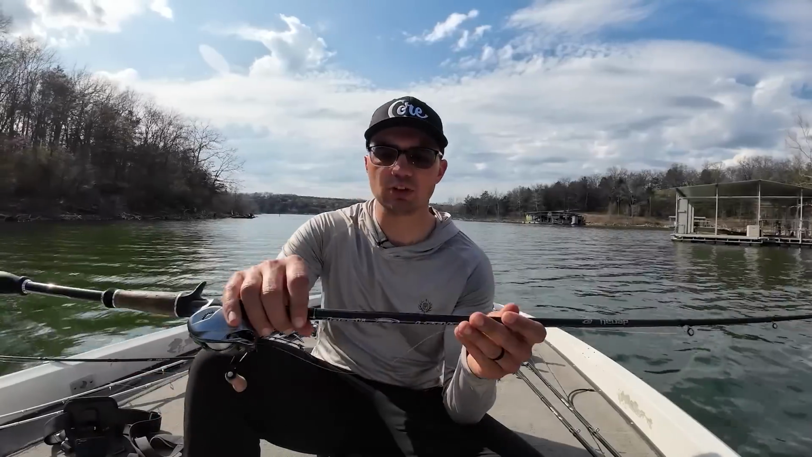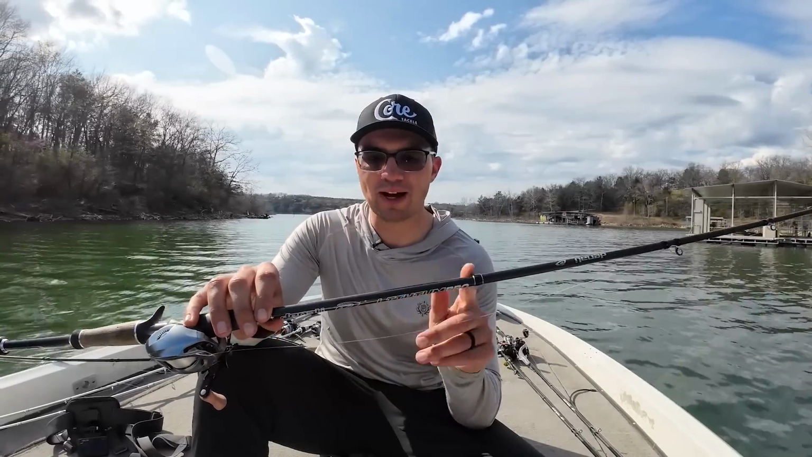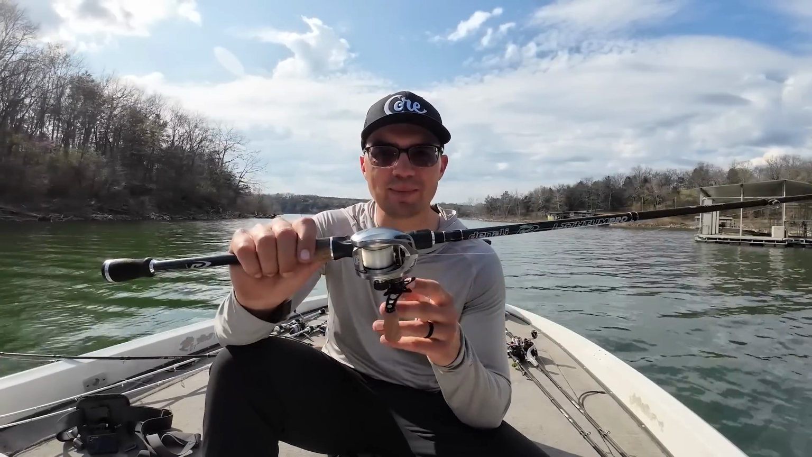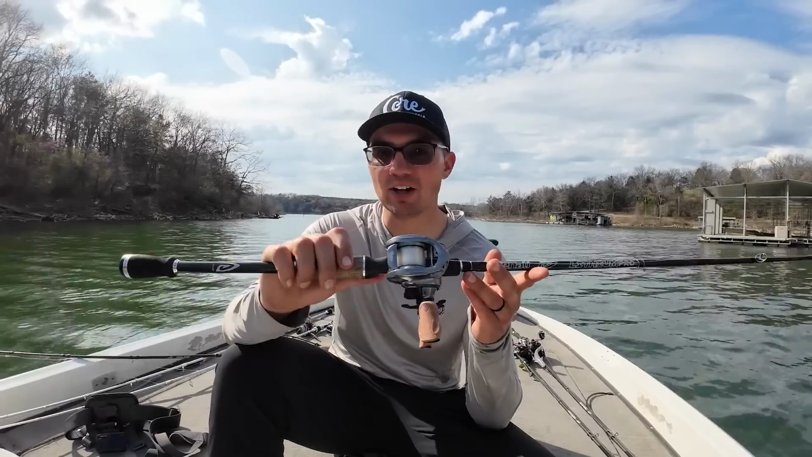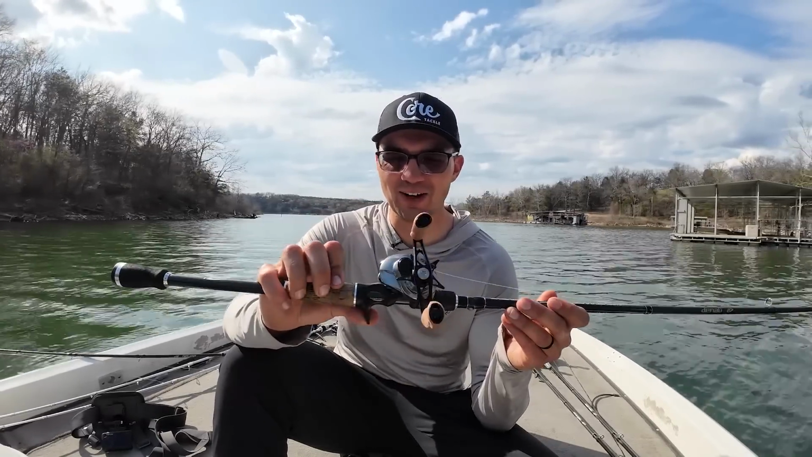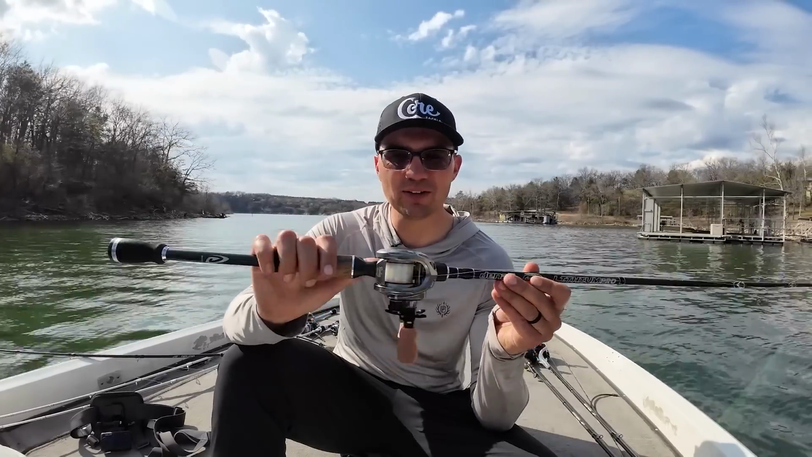I was pairing that Ozark rig on the Denali Lithium Pro 7'4" medium heavy power fast action worm and jig rod with this new reel that I was given at the Bassmaster Classic from Baits. It's the Baits Hundo. It's like the nicest reel I own by like tenfold. So I'm giving it a shot. I appreciate the guys hooking me up with one of these. I will give a full review later.